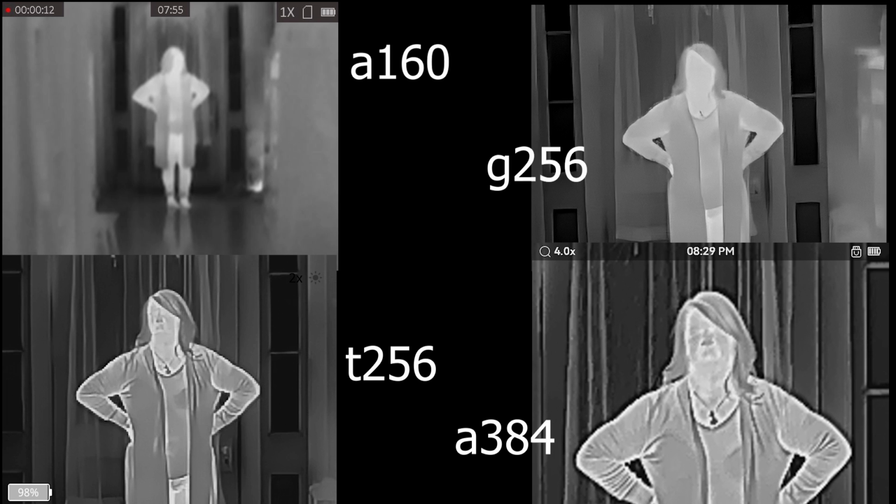Still, all 3 of them will do their job perfectly, and they identified Tina as a woman standing there, but notice you can see the differences in everything going on around it here and how we're starting to lose detail. Here we got pretty good detail. This is as far out as the camera'll zoom, but you can see the detail. And then here you can even see more detail.